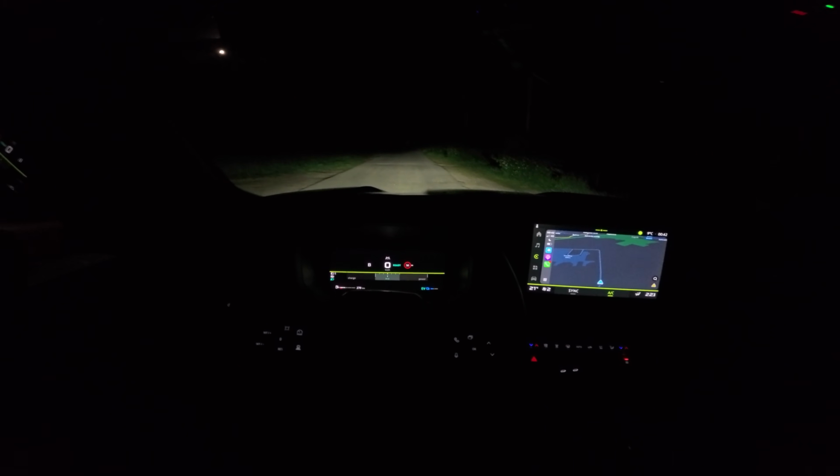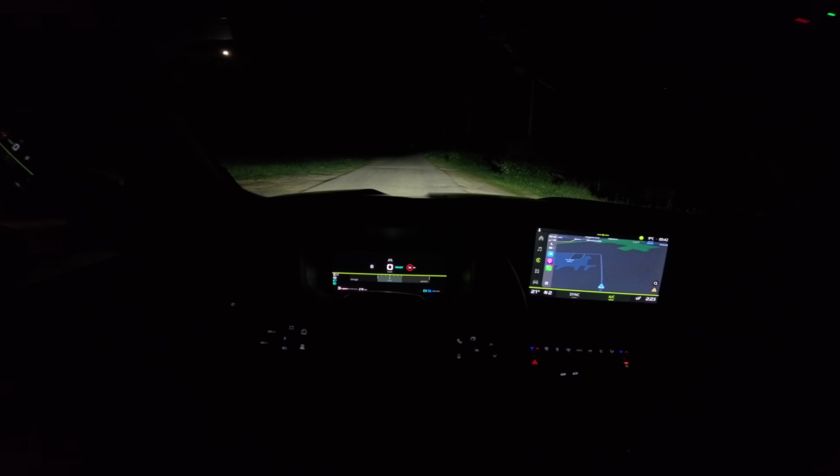Plus, I wanted to show you here the front fogs. You can see here, very bright. They're also LED. I don't think they are cornering, but they're LED.